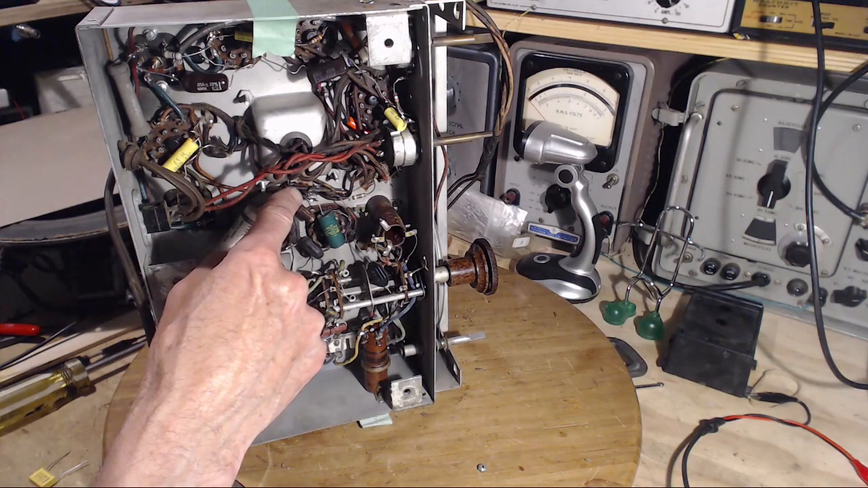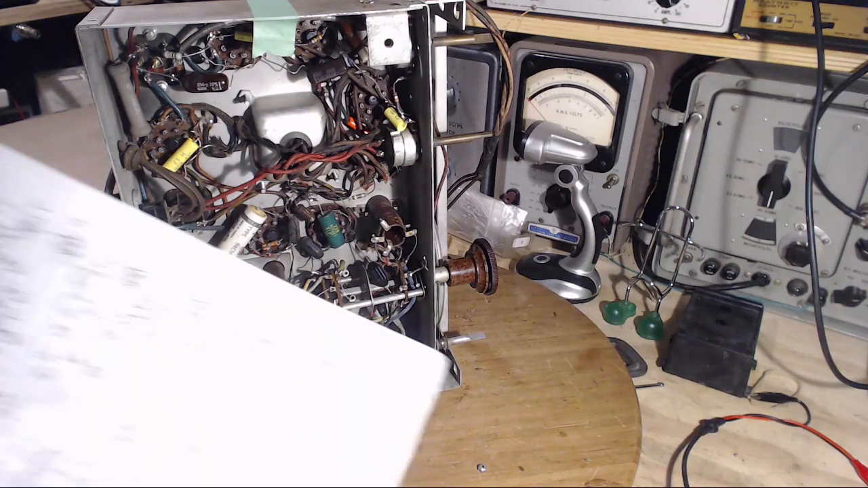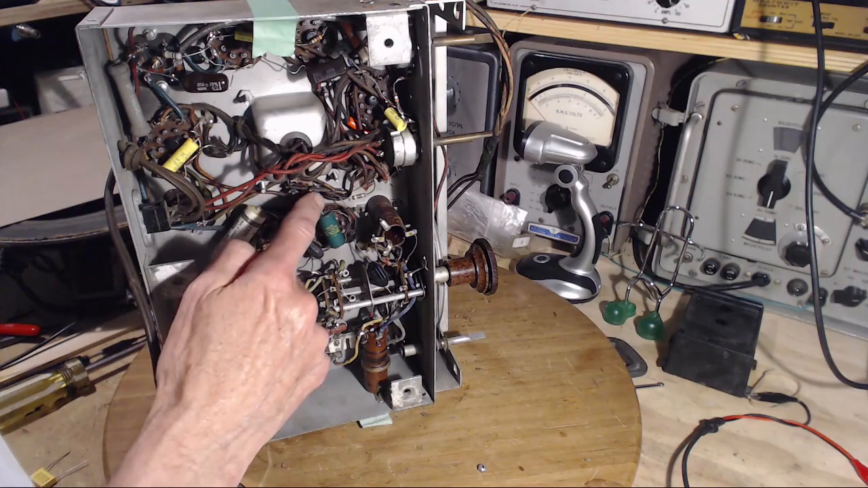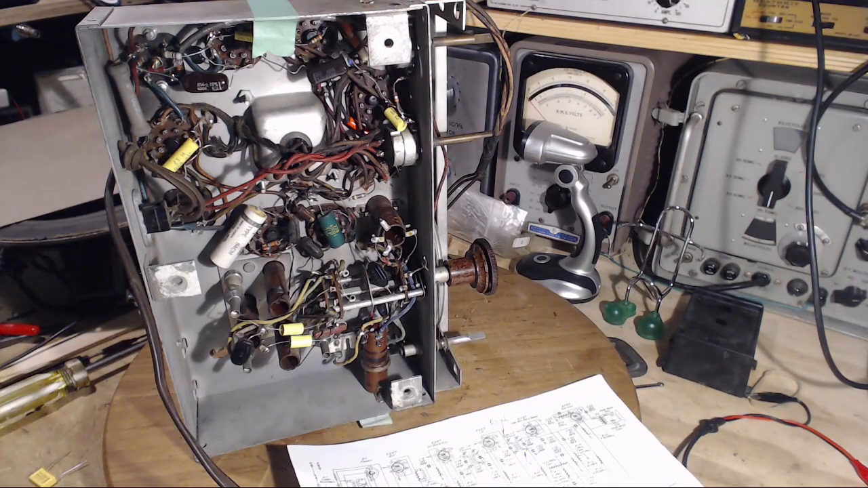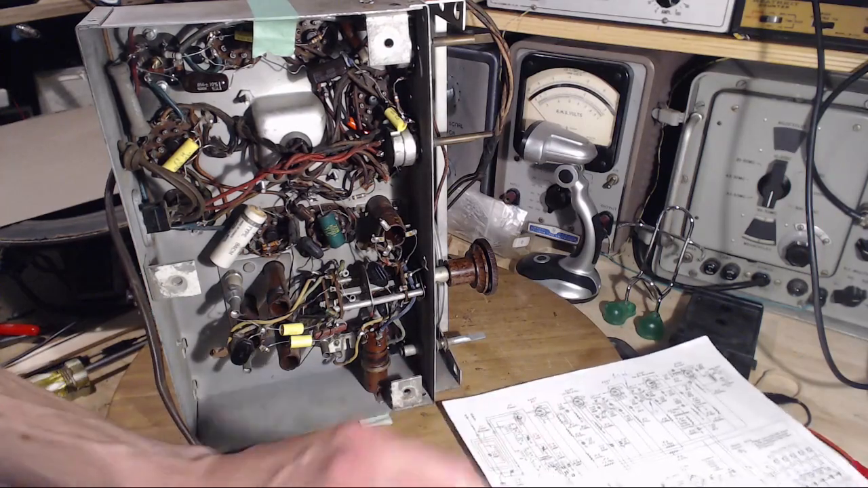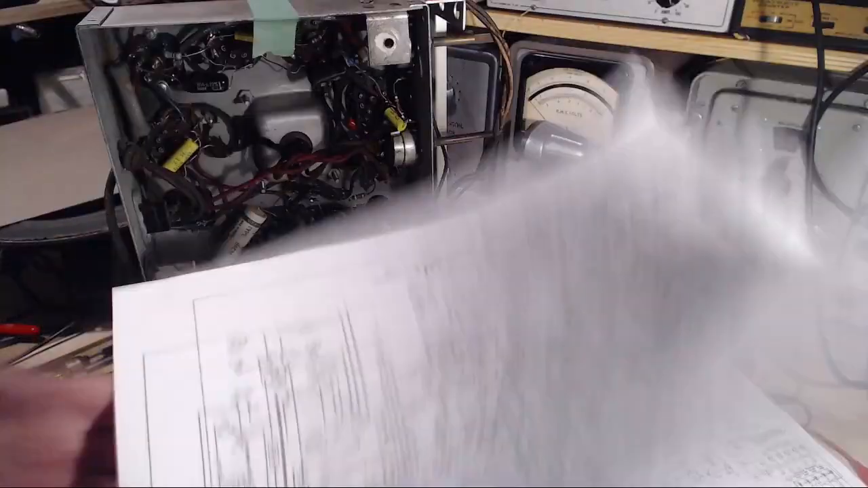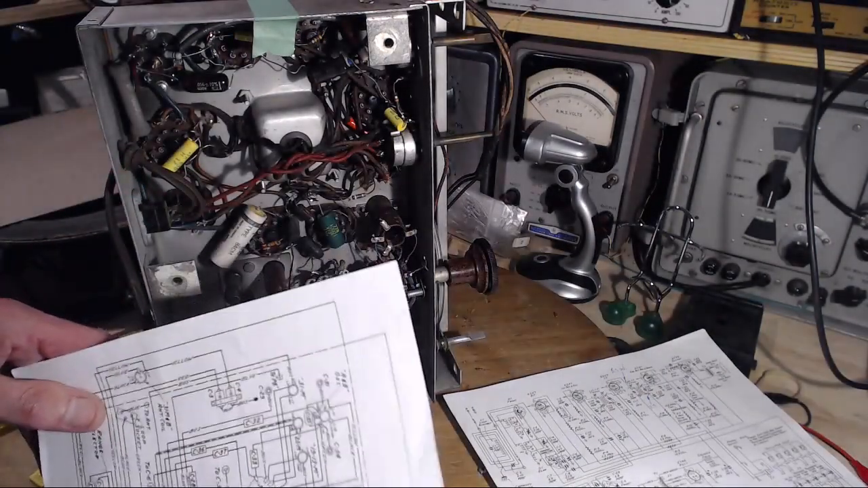It looks almost burned. And those two are in series, or at least they're tied together at one end here. Let's figure this out. Let's do it the easy way, like a cheat sheet here. Make sure we've got this angled the right way.